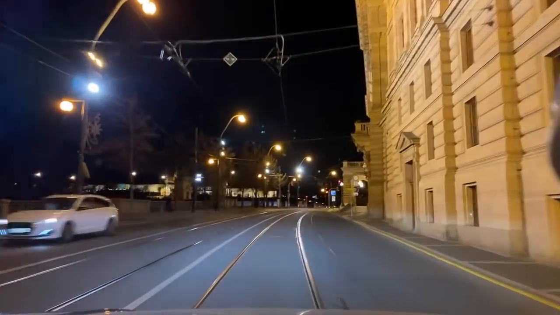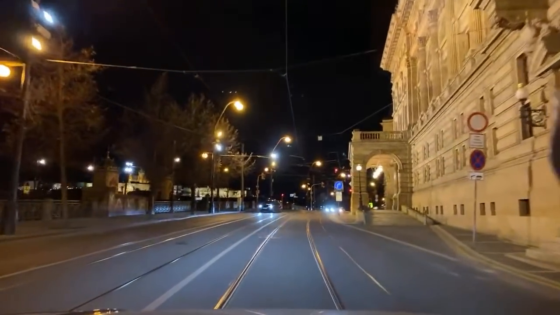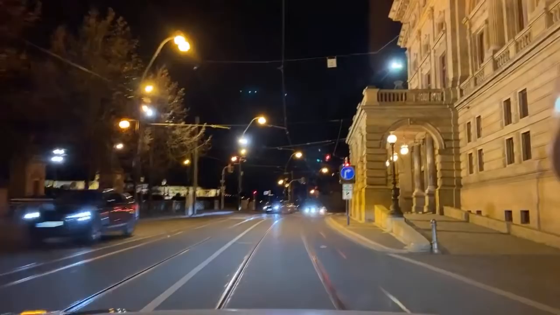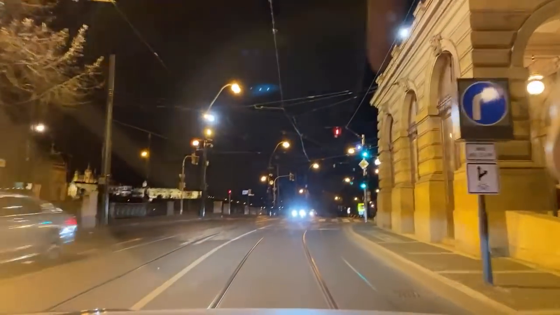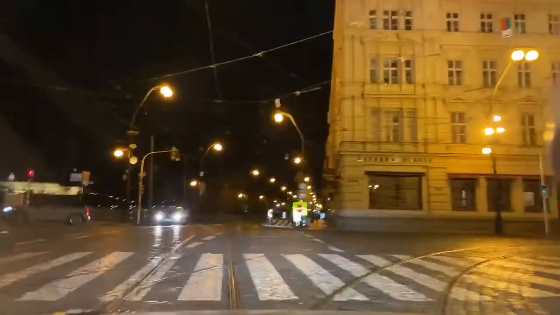I actually cannot go straight because this road has been adjusted so only trams and bicycles can go straight. Also, if I manage to ride on the tram tracks, it should be a smooth ride. See the no entry sign there?